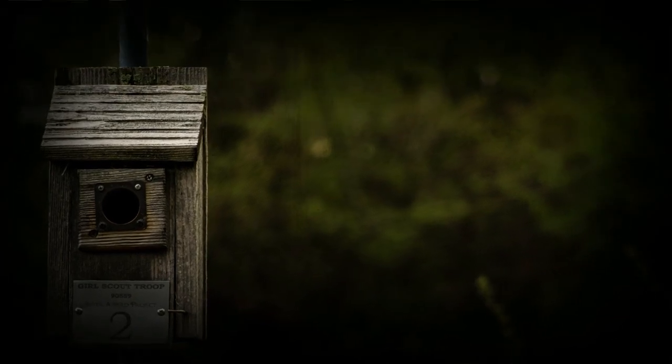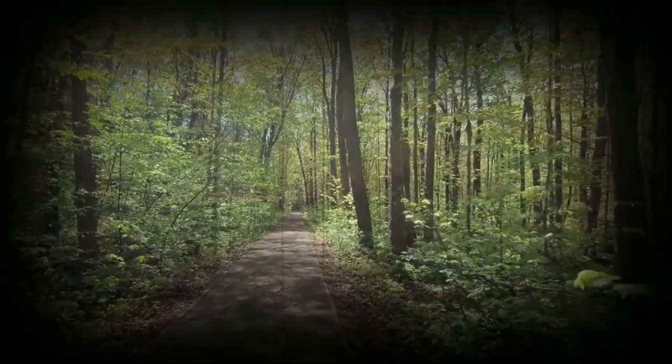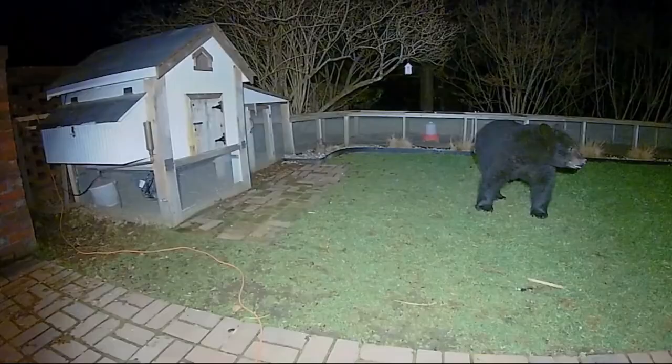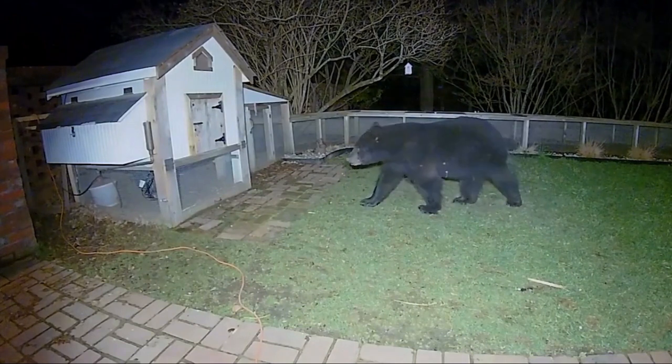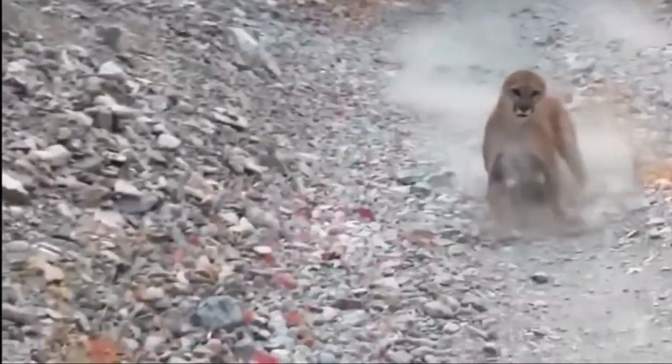Security cameras and trail cams have captured some truly terrifying images and footage of the events that have occurred out there in the wild, ranging from curious bears looking for a midnight snack to what appears to be the supernatural hunting for prey out there in the woods.